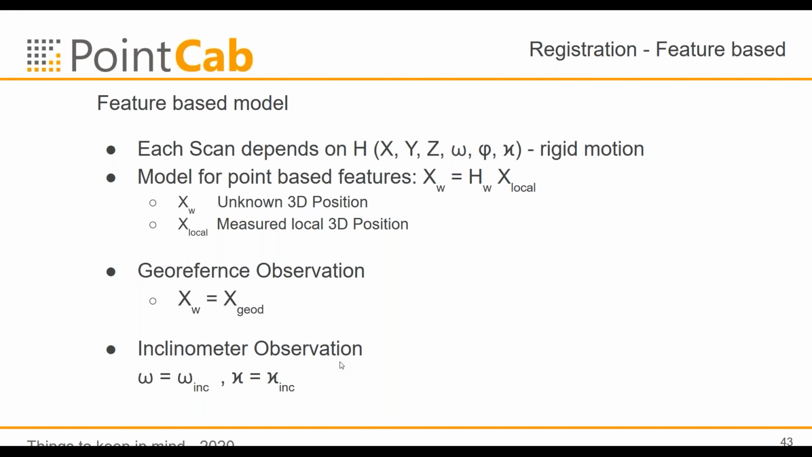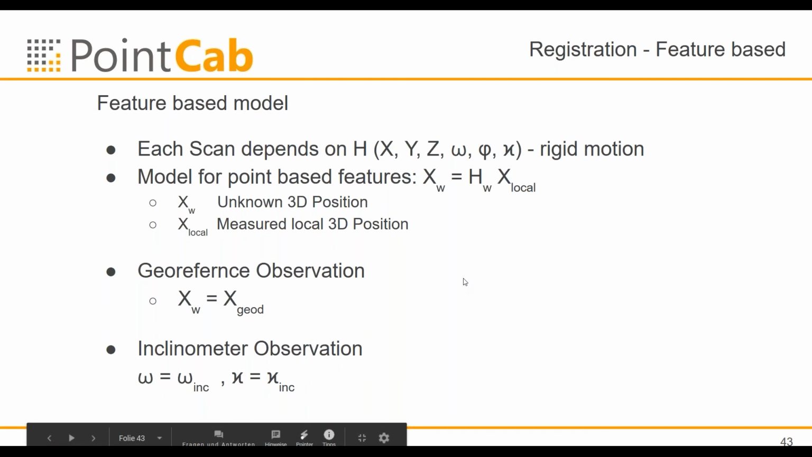Yeah, not so good, but it's fine. And the inclinometer measurement has for each angle, I think, 0.5 or 0.2 degrees. And we can introduce this in the adjustment.